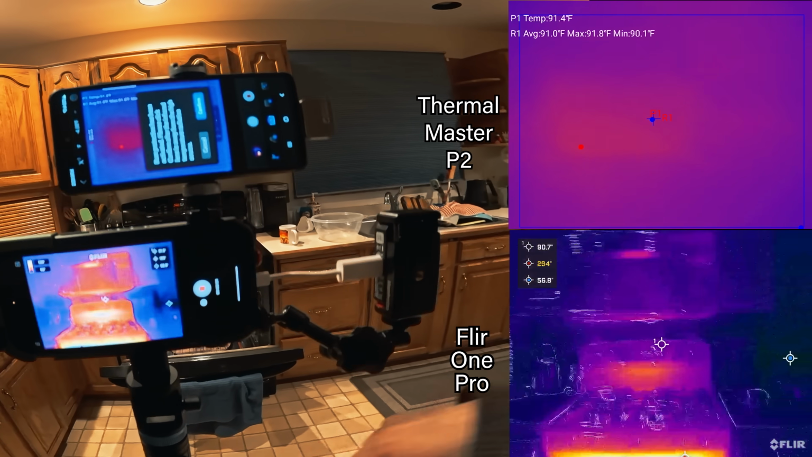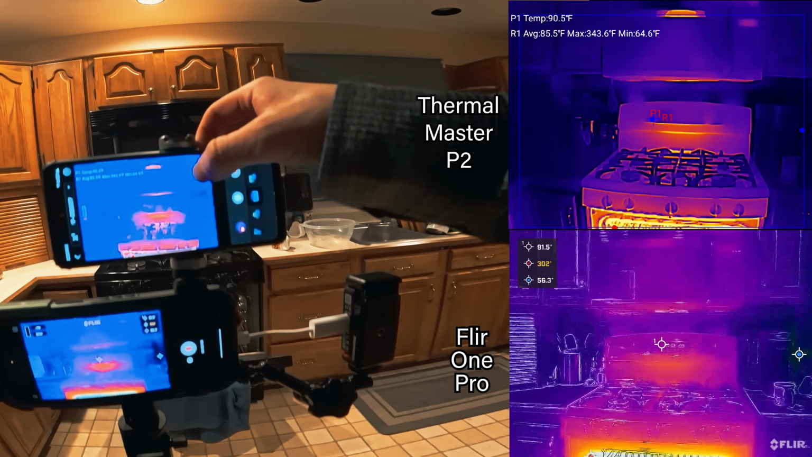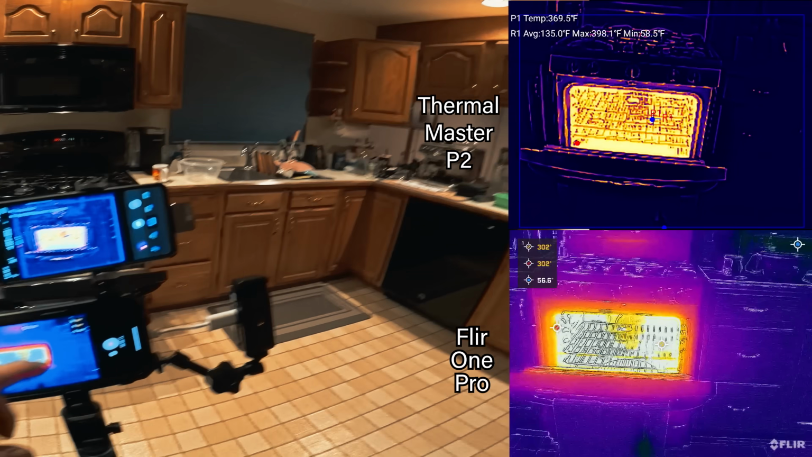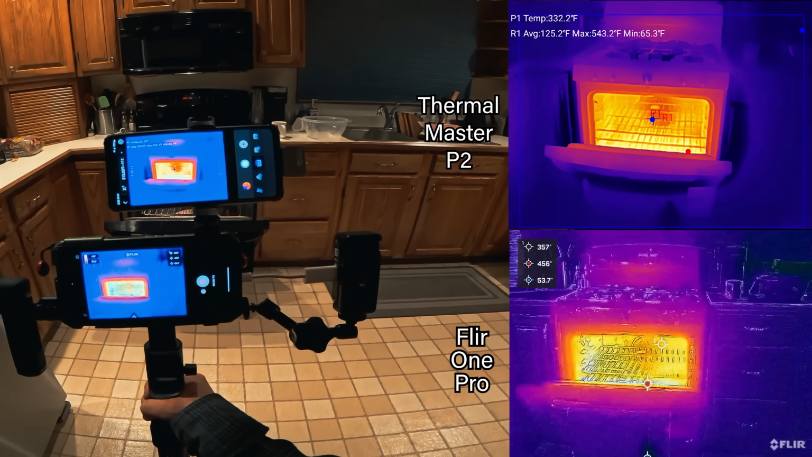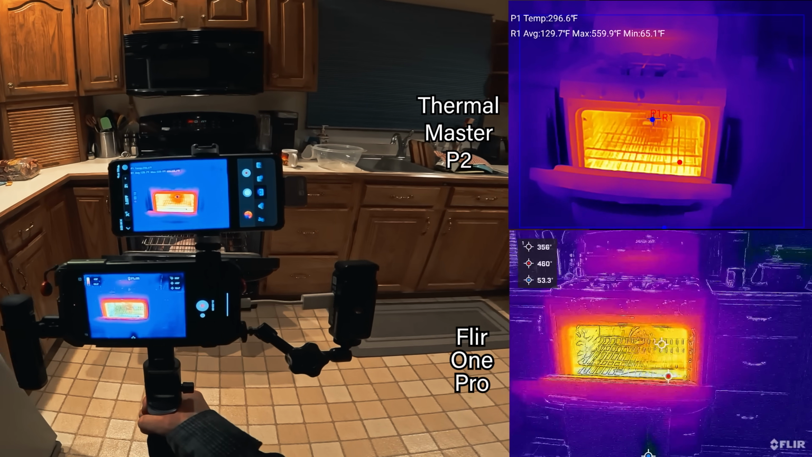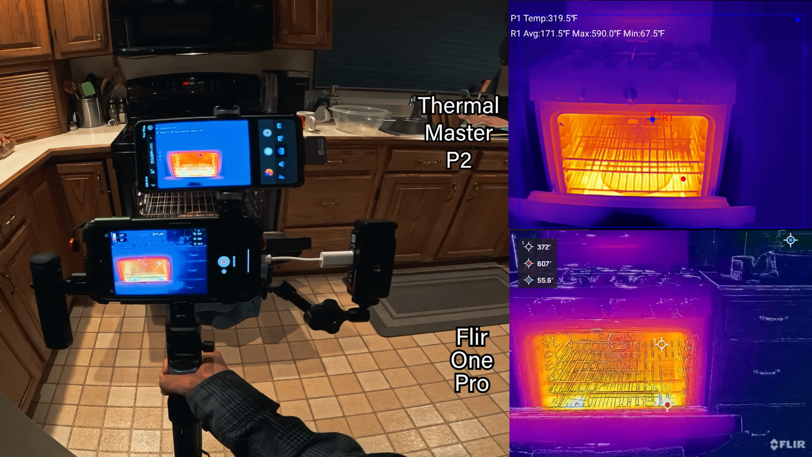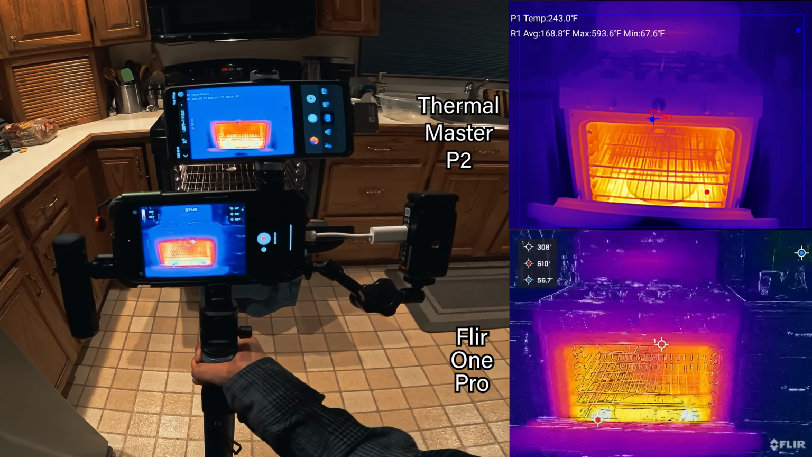Oh, and I just got a burn protection notification on the P2. Let's go ahead and change the settings to the higher level on each one. Okay, I switched each camera to the higher temp settings. And you can see the max on the P2 is almost 600 degrees, and the Flir One Pro is about 550.